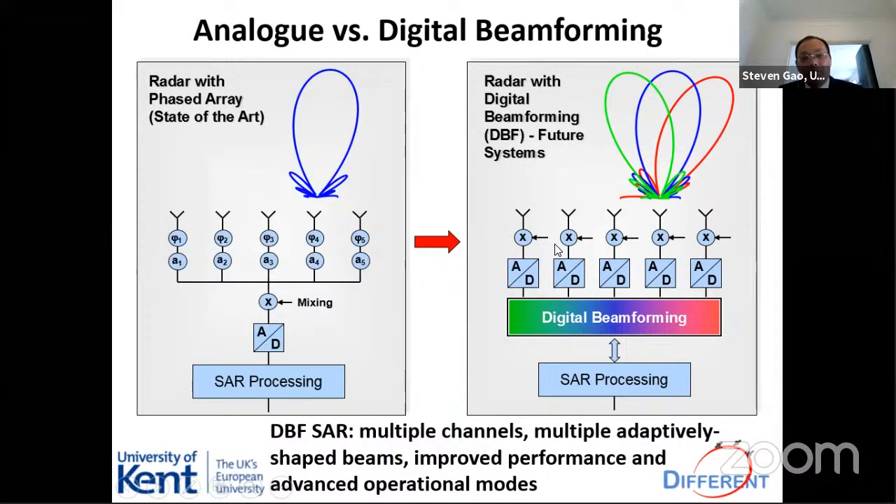On the right side, if you choose a digital beamforming radar, you can see the antennas. Here we have 5 antenna elements, each of them connecting to mixers, down converting to a lower frequency. Then the AD converter, analog to digital. Then this becomes a digital signal. Then using digital beamforming, you play with very clever algorithms. Then you use the SAR processing.